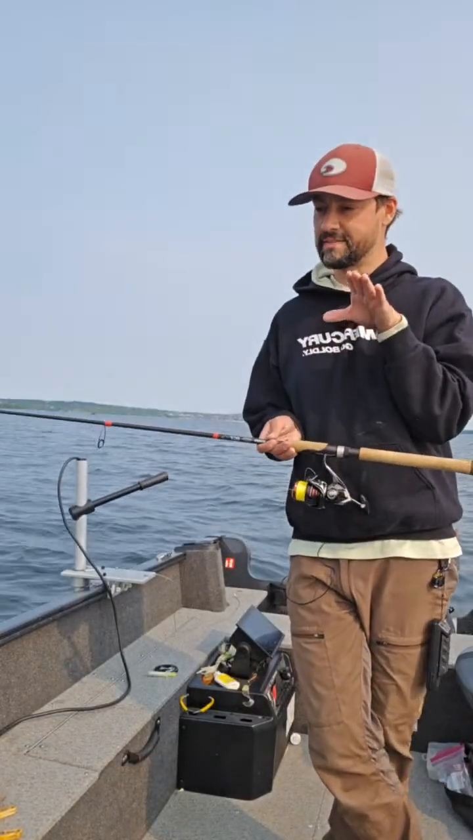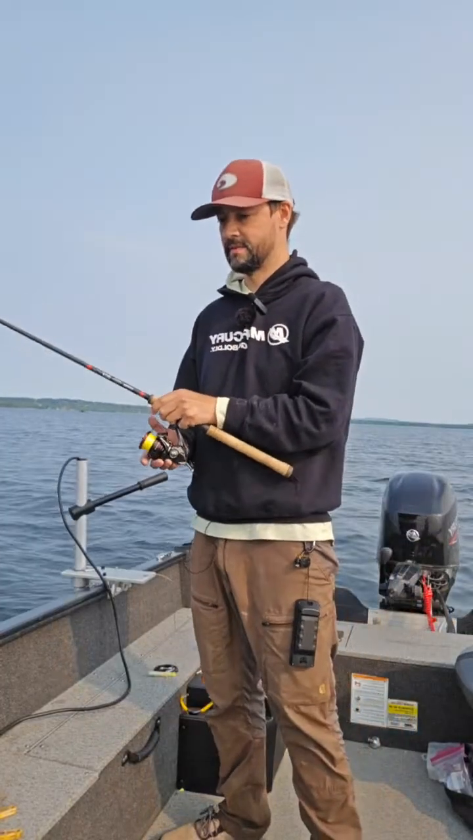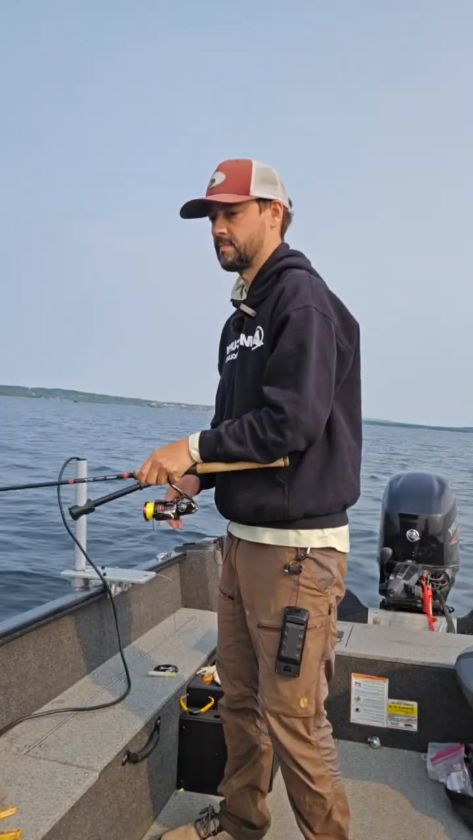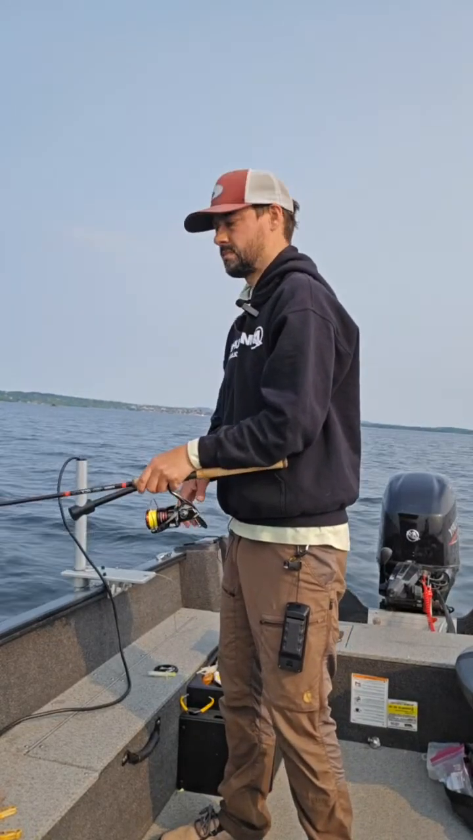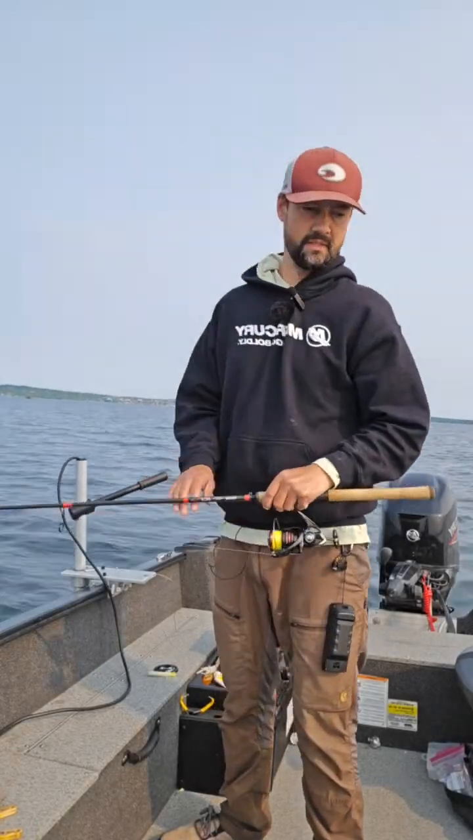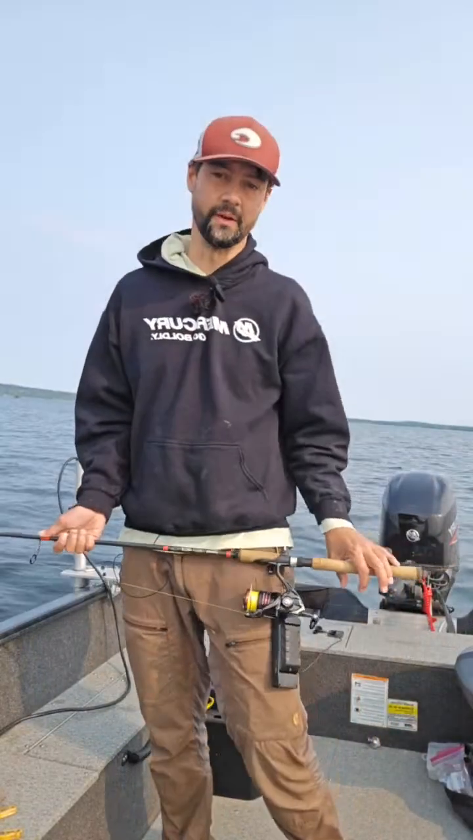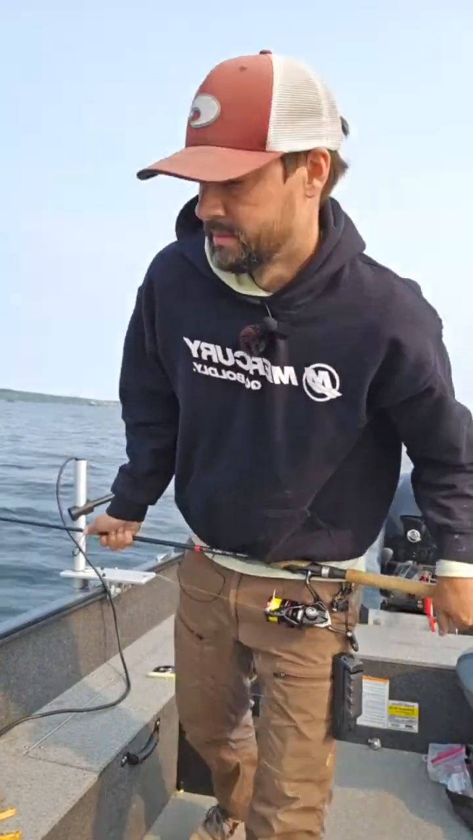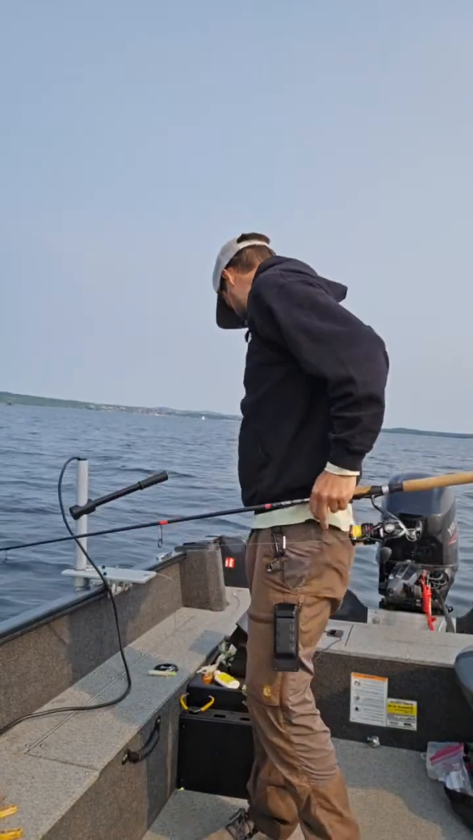So this rod has 12-pound test on it. So if I break off, that is entirely why. I'm trying not to. So these fish refuse to eat it out of the mud. It's kind of annoying. Actually, it's really annoying. We're sitting in 75 feet right now.